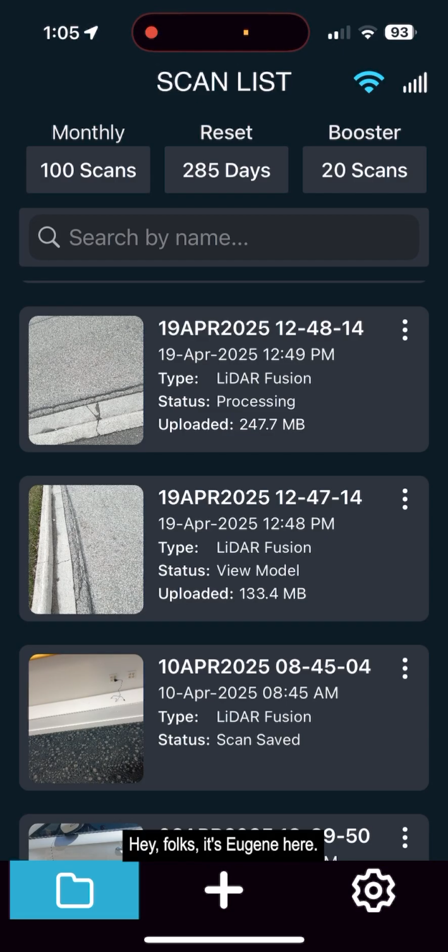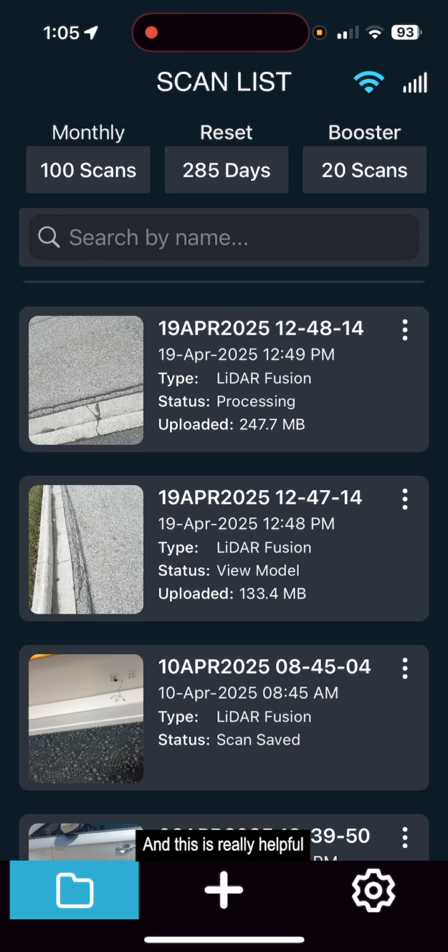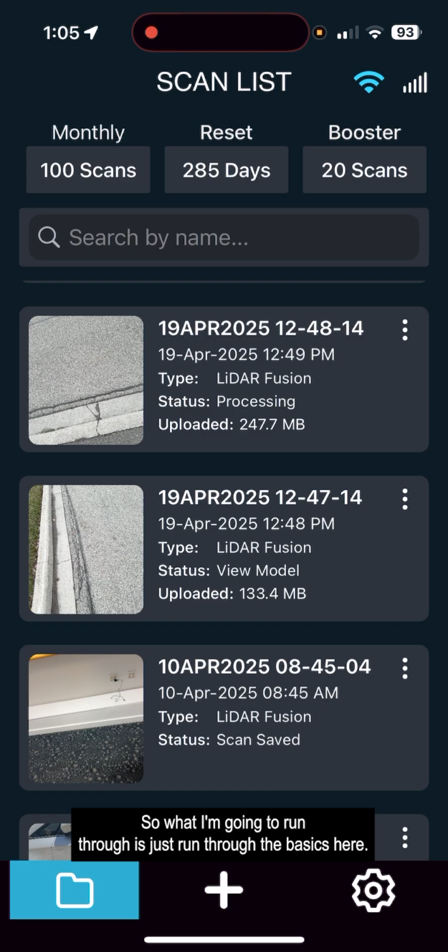Hey folks, it's Eugene here, and today what I'm going to cover is the new Lidar Preview Mode inside of Recon-3D. This is really helpful because if you're ever at a scene or an inspection and you've just scanned, but you want to know, did you scan okay? Is the data intact? This is a great way for a quick check, okay?